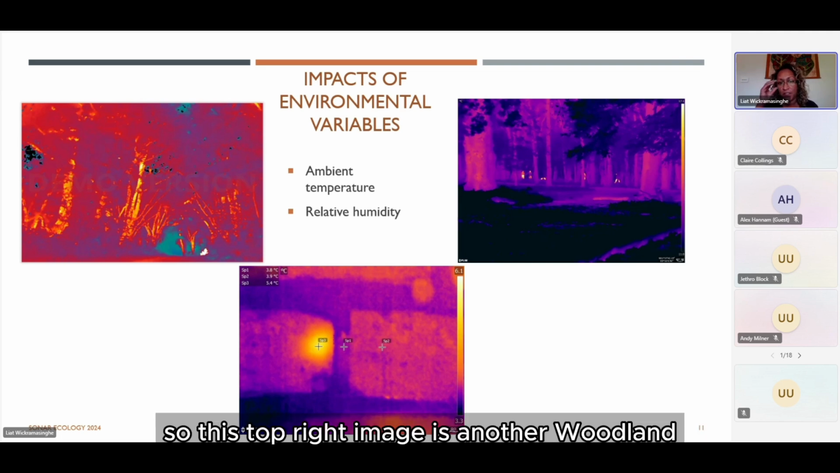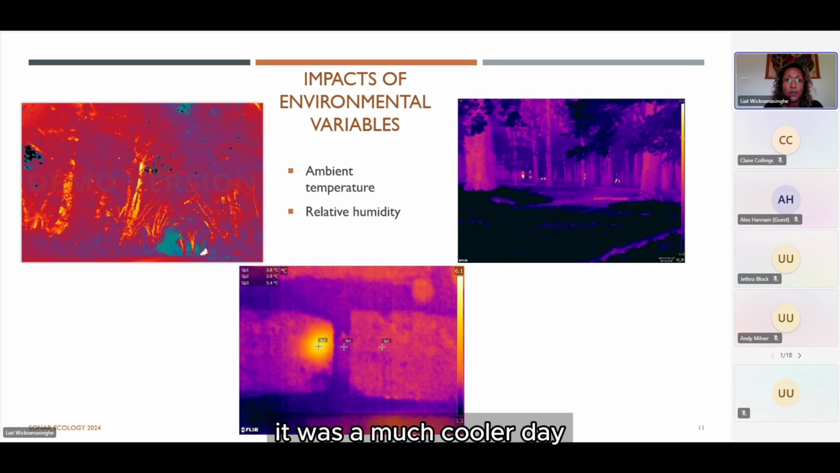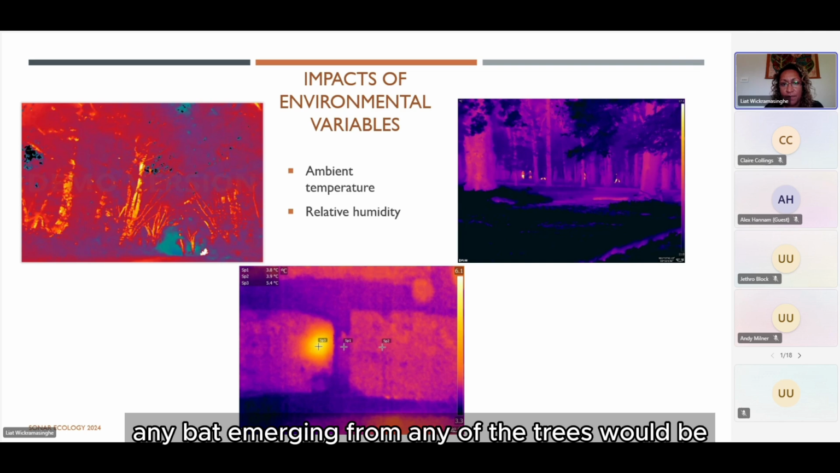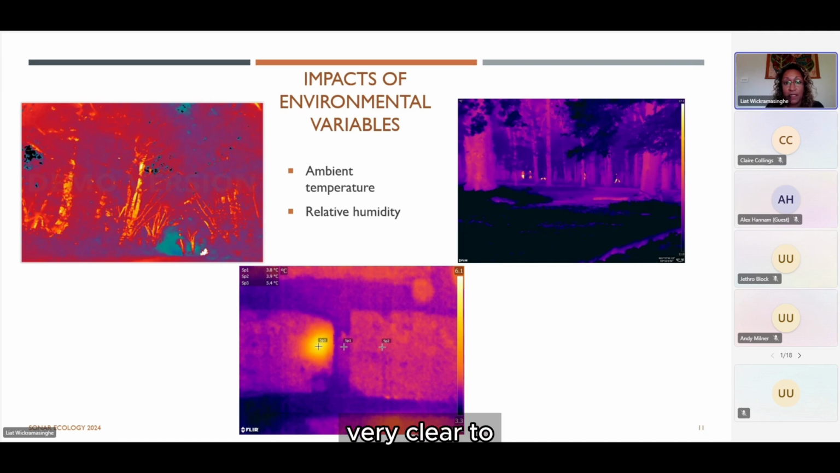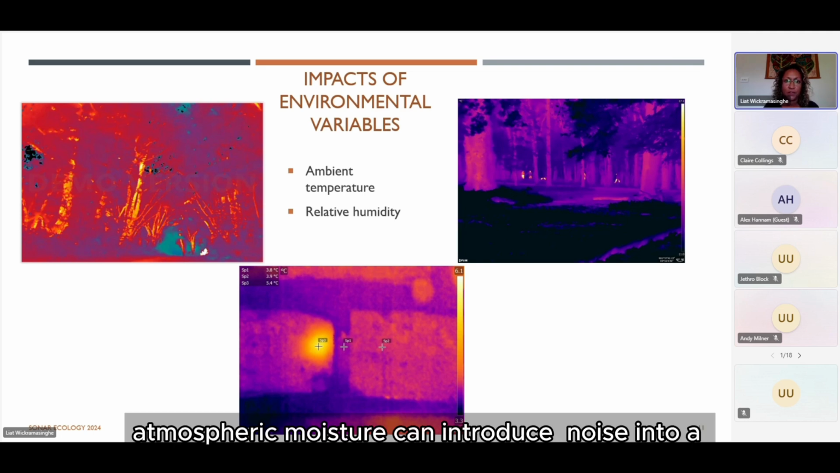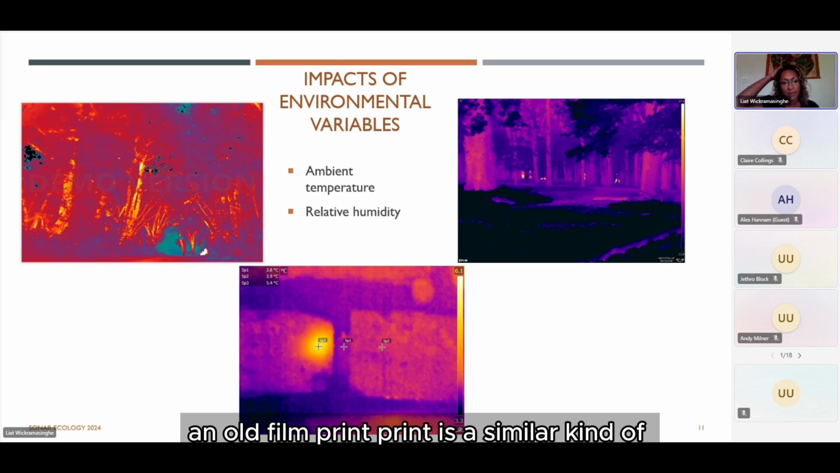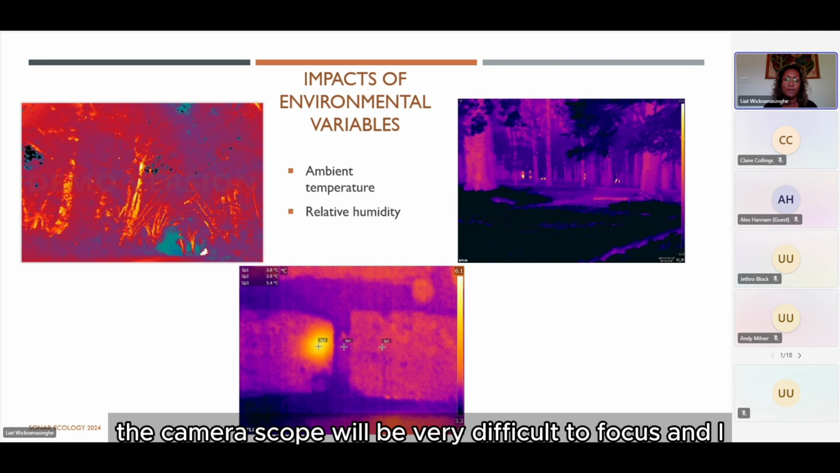This top right image is another woodland. It was a much cooler day, and you can see the people are standing out very clearly. Any bat emerging from any of the trees would be very clear too. So there's the difference there. High humidity as well. Atmospheric moisture can introduce noise into a scene, making it look very grainy, a bit like an old film print. It's a similar kind of issue. And because the image is very flat, the camera or scope will be very difficult to focus.